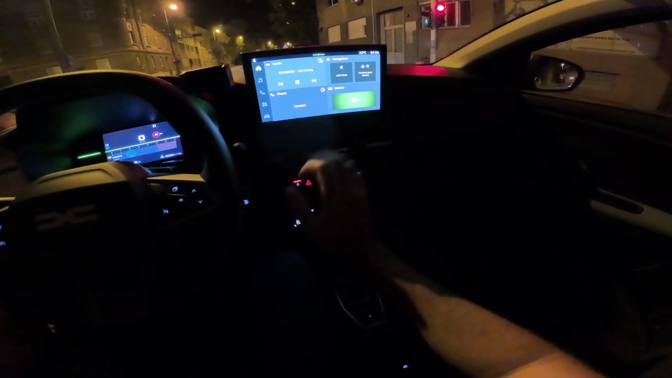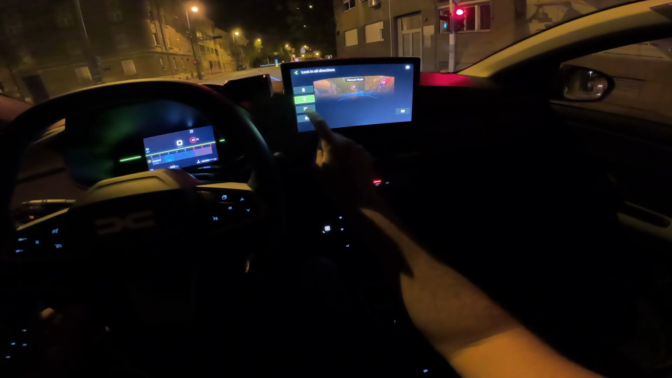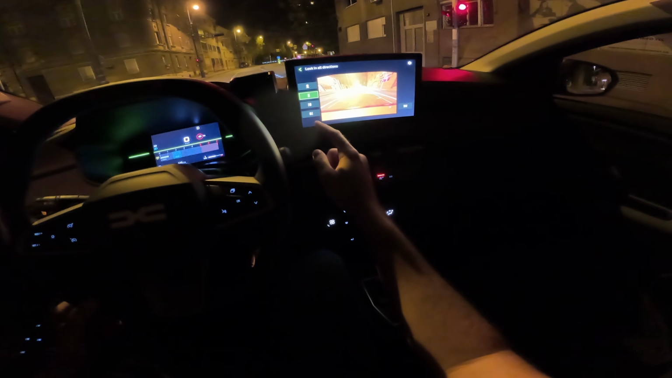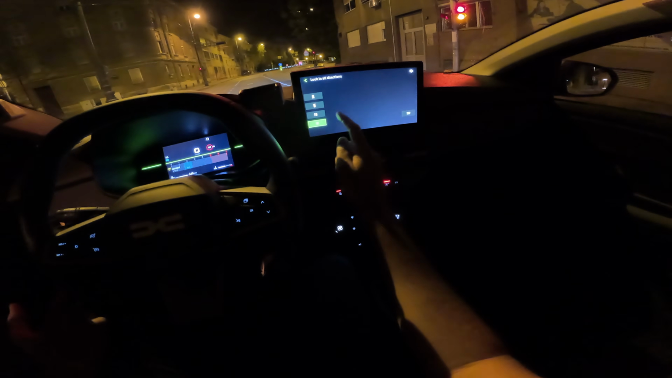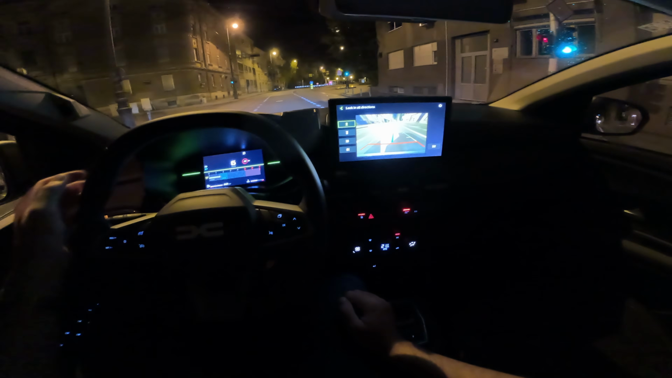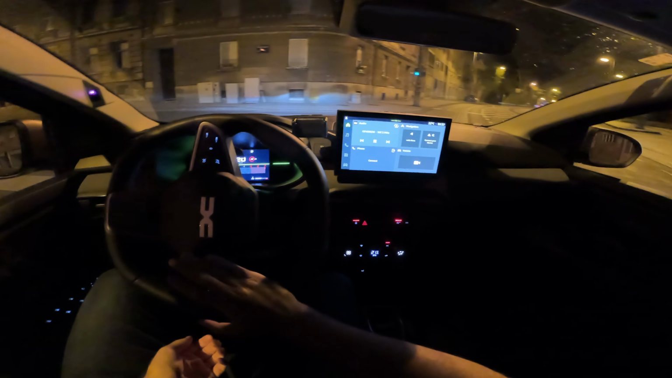And by the way, we have the 360 cameras, which are okay. They could be better, but again, I think probably instead of doing just a fancy one camera, we have 360 cameras, which are definitely useful, especially in tight parking spots.